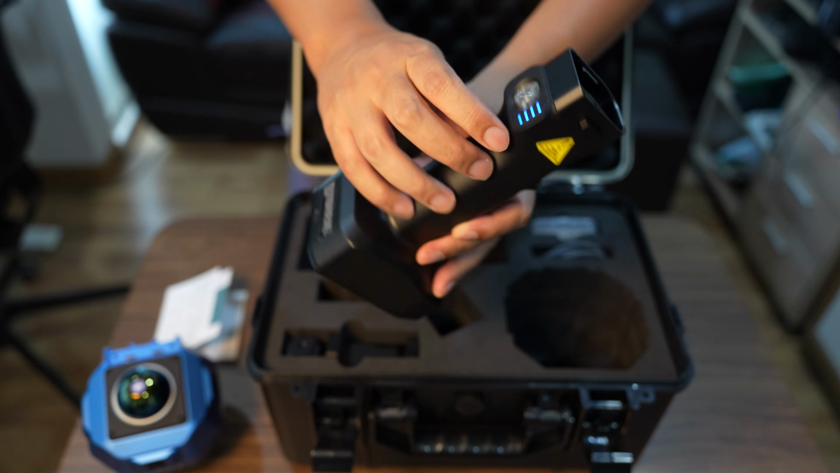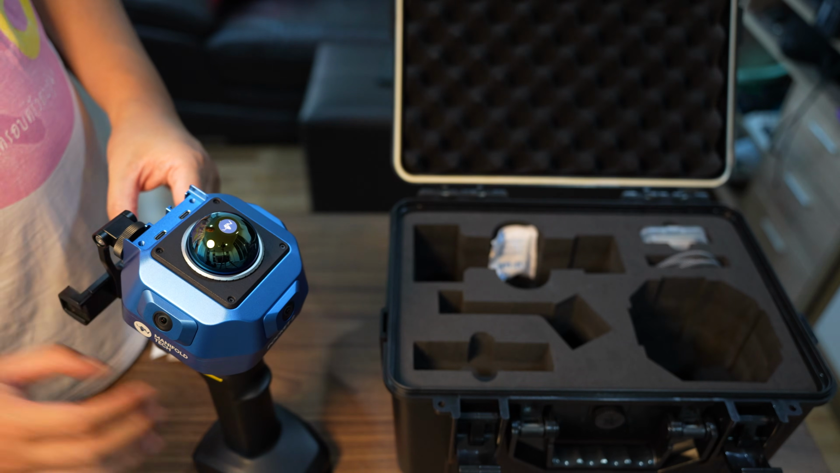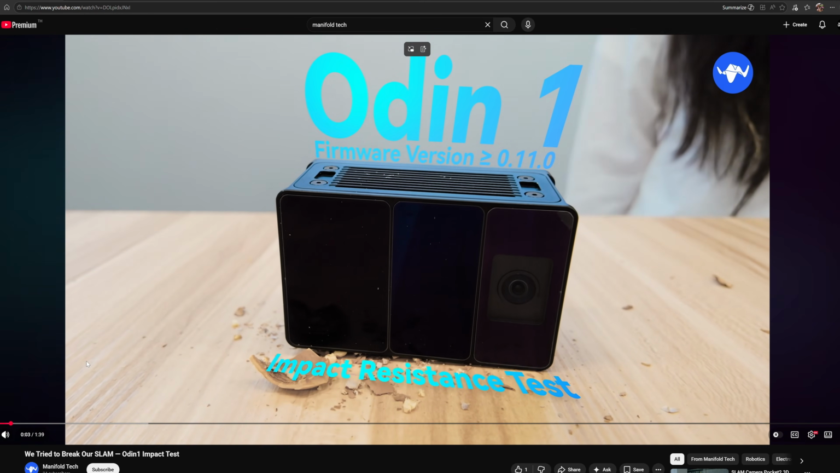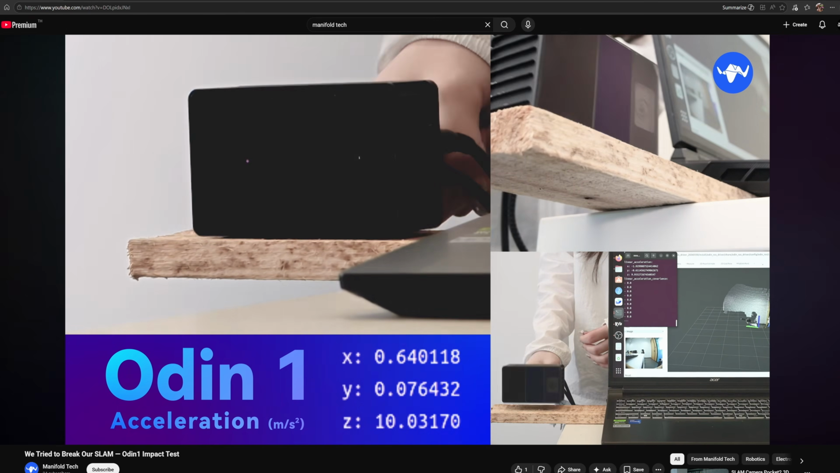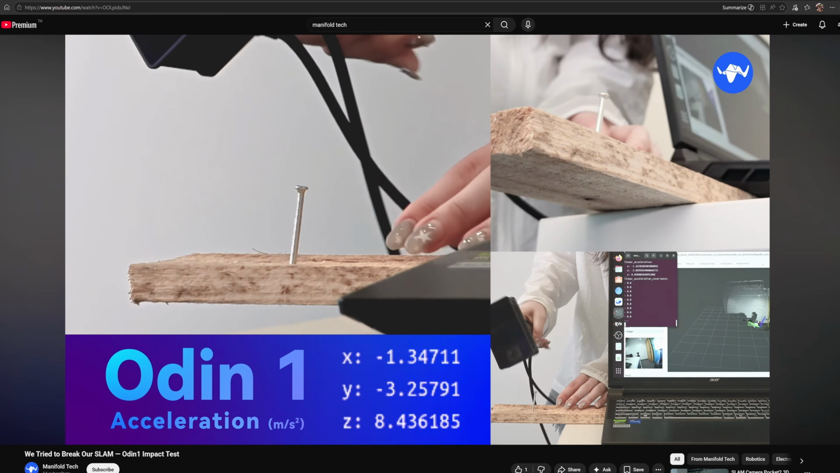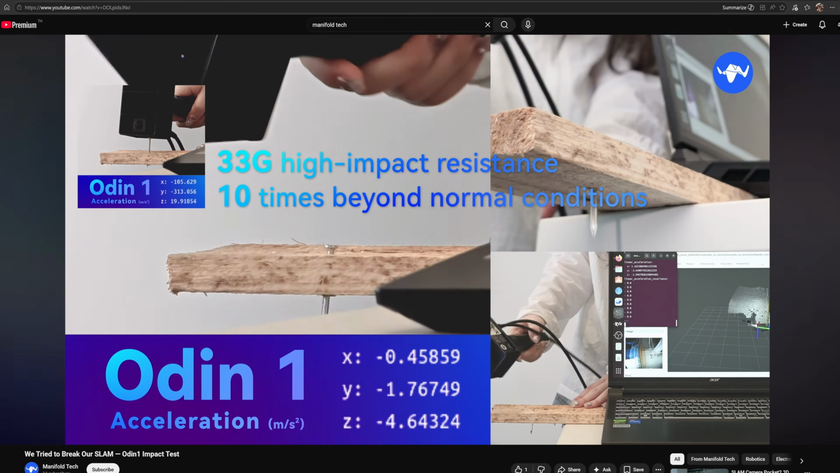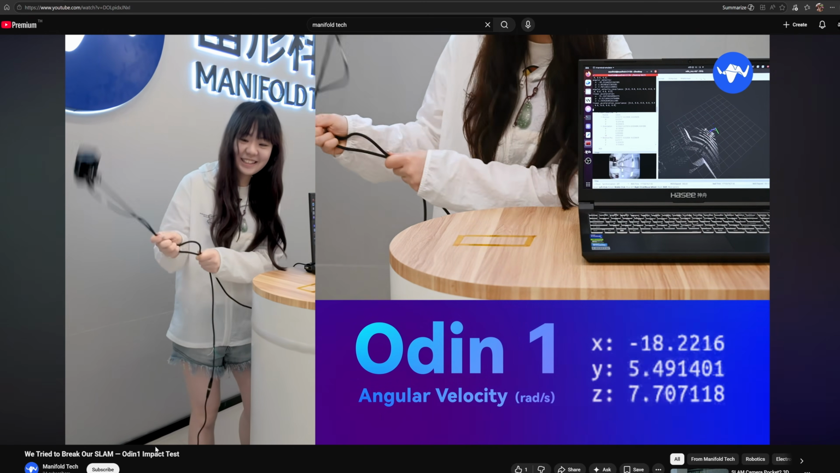Inside the box you get the LiDAR unit itself, plus the battery grip, a phone mount, and a USB-C cable. There isn't much info about Manifold Tech online, but I did come across a YouTube video. In it, you see a girl hammering a nail using one of their LiDAR sensors. That's a pretty wild demo. But in today's video, I'll be testing this scanner in a completely different way.